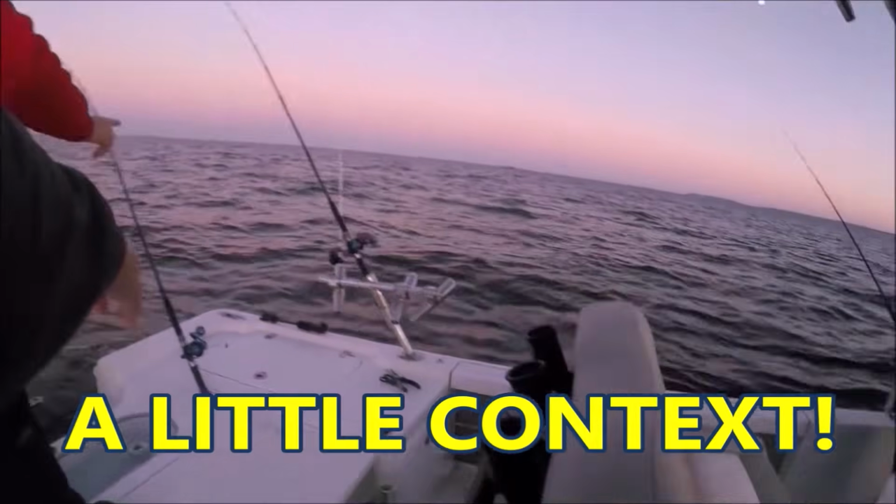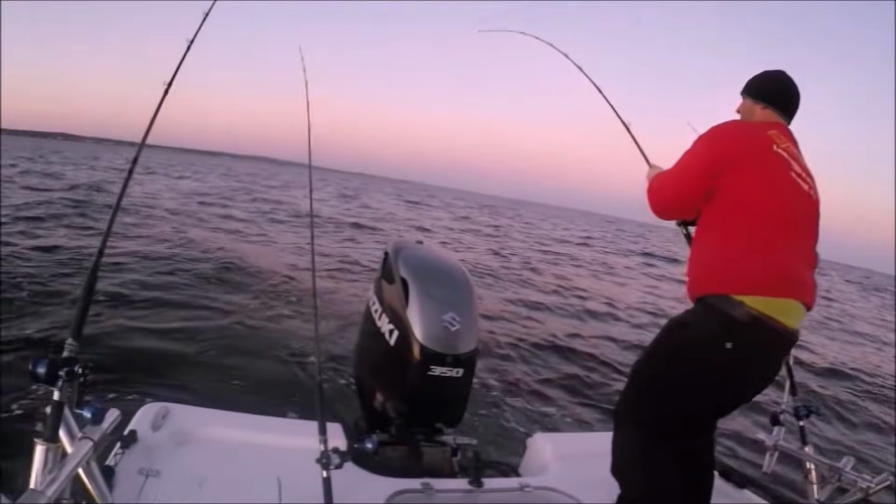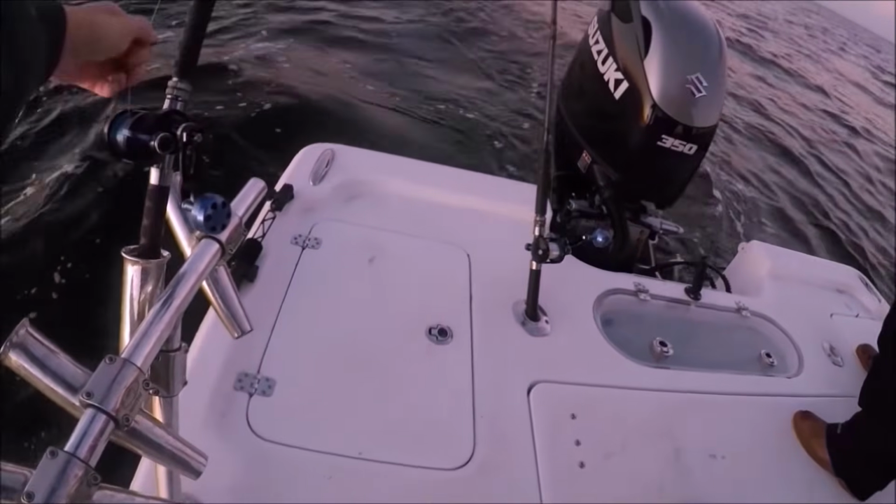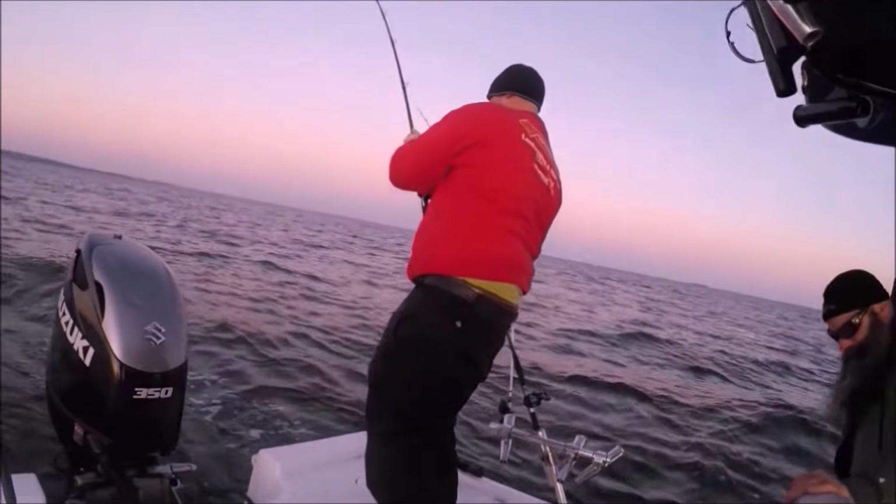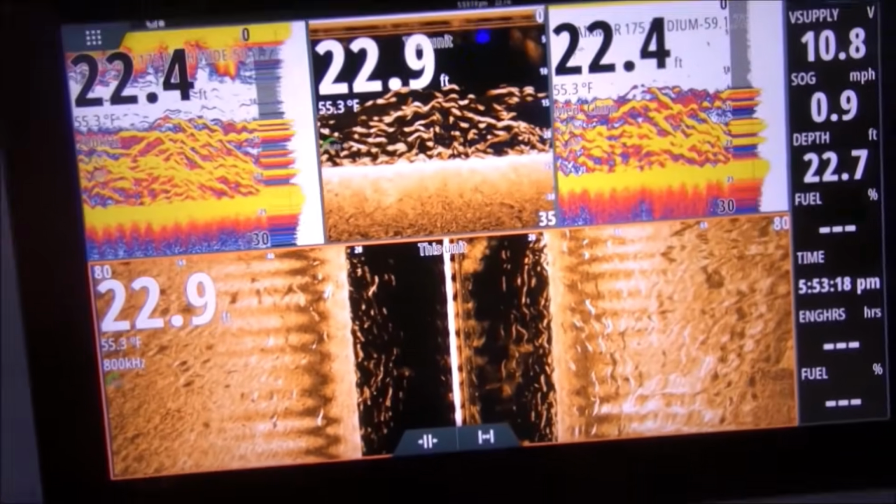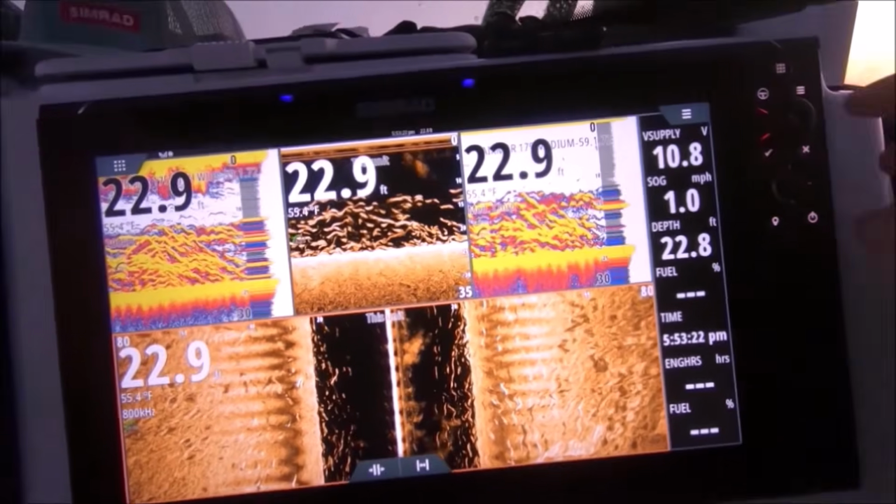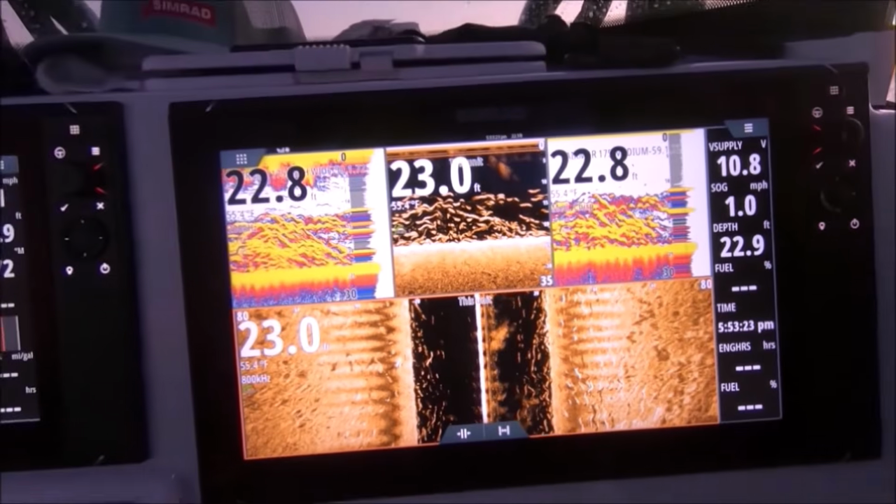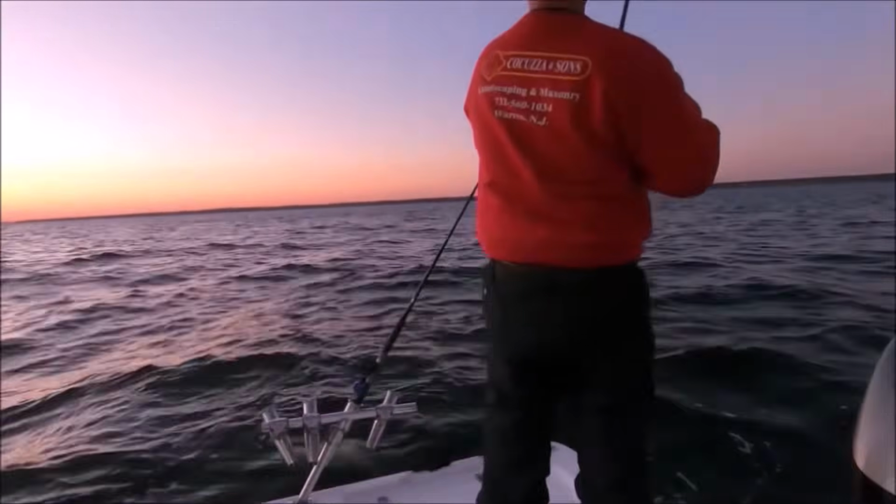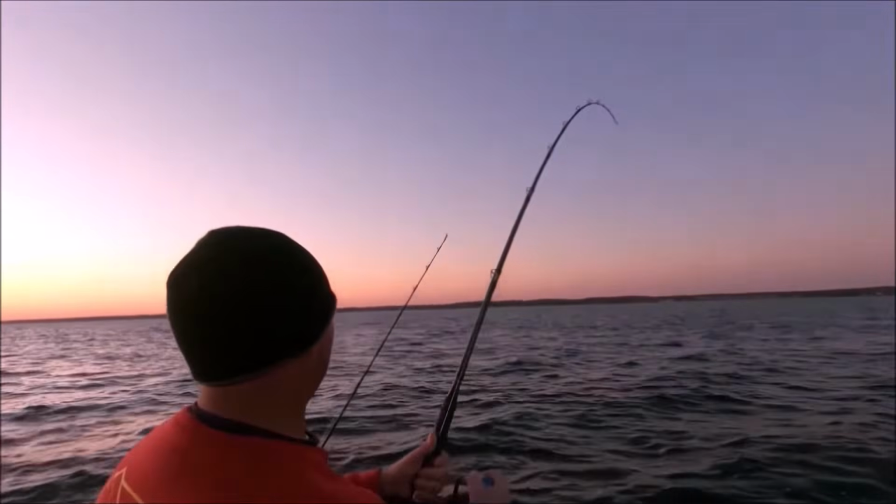Fish on, fish on, fish on! Right here! Crank, crank, crank! Fish on, fish on! Look at the screen! Oh my goodness! Holy cow! Is that a little better fish? I believe it is.